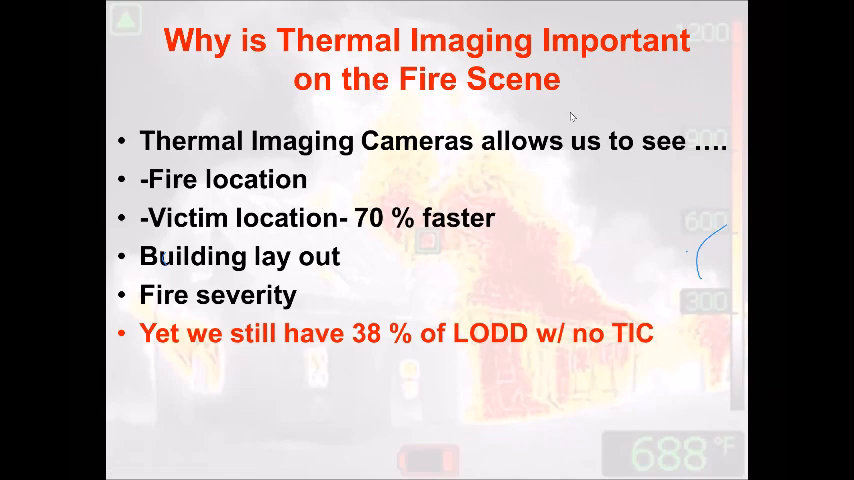A thermal imaging camera is a tool, and it's giving us the upper hand in our fire behavior understanding and seeing what's going on. So we should be coming off the truck with these. Even in my own volunteer organization, at one time we didn't have a thermal imaging camera in the truck. It was actually in the compartment, and we had to open up the big Pelican box, turn the thing on, and that's when we used the thermal imaging camera.